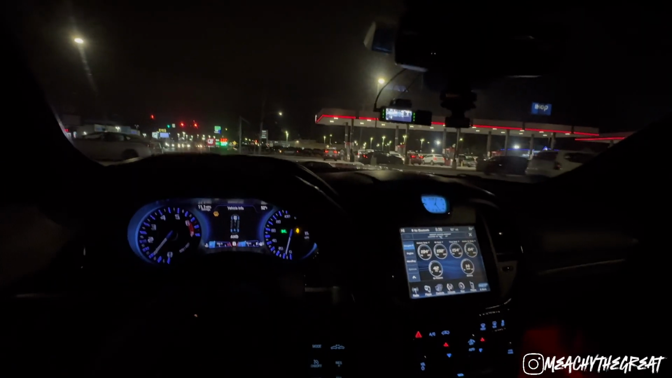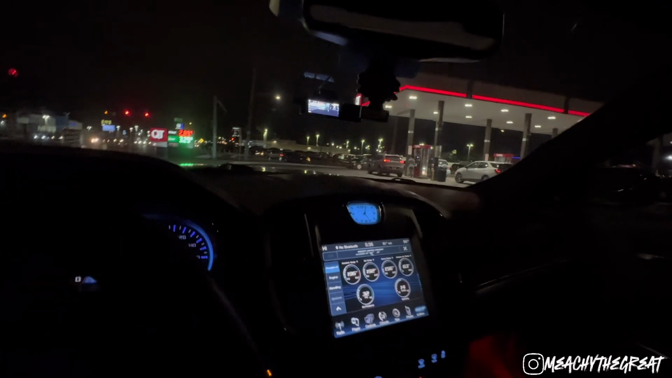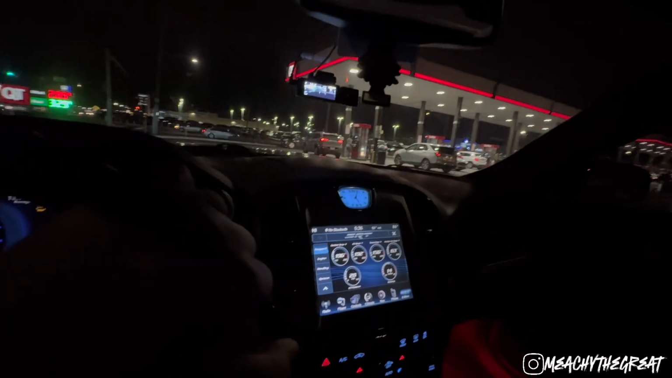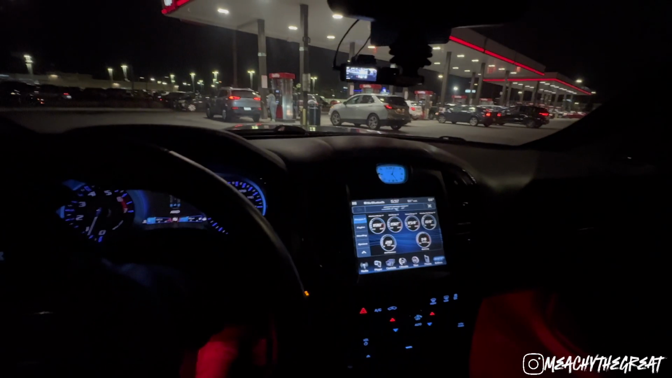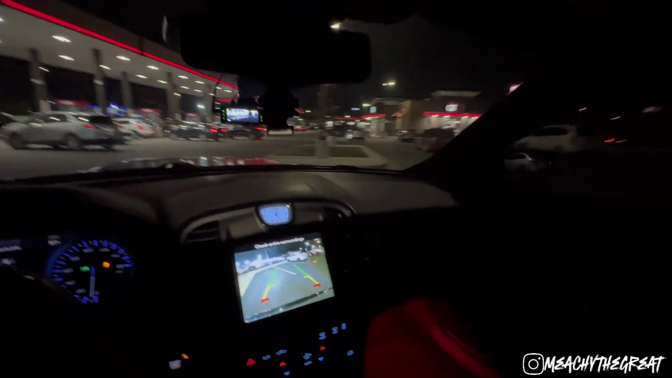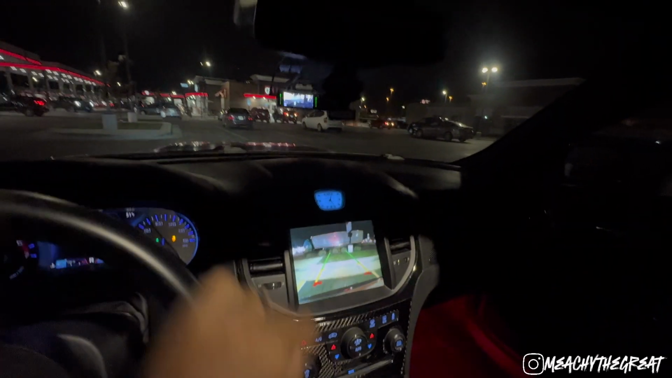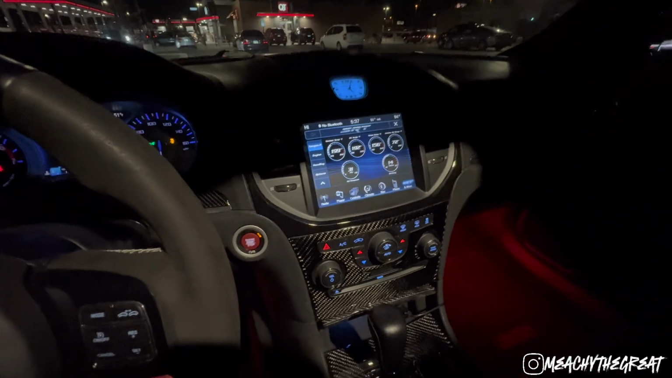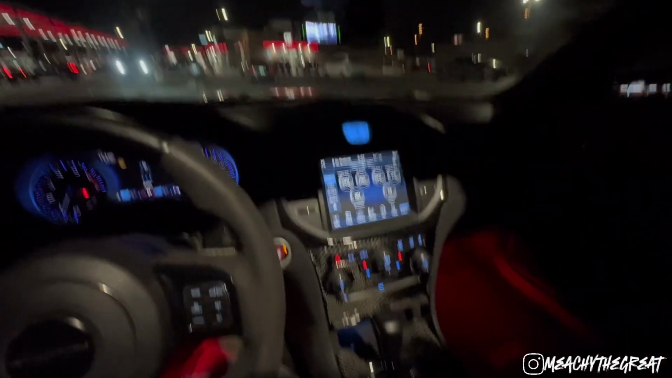Always busting, bro. Never fails. Y'all see the carbon busting off there? Ooh, that carbon looks cleaner than a motherfucker.